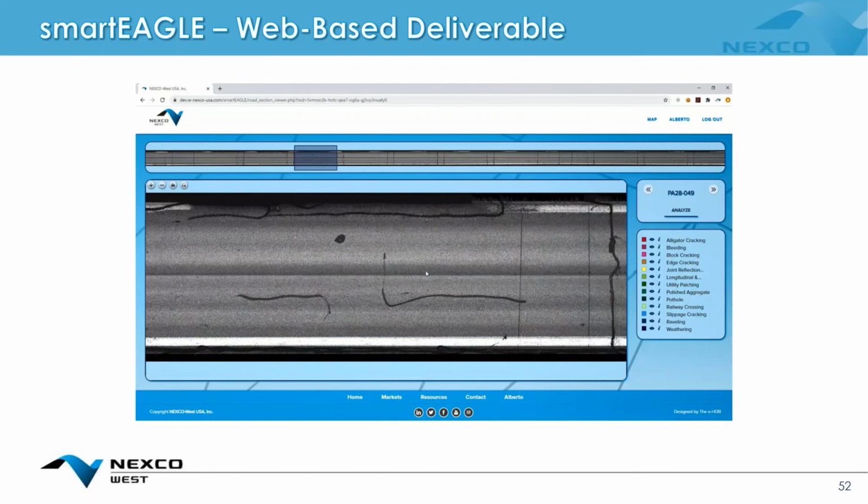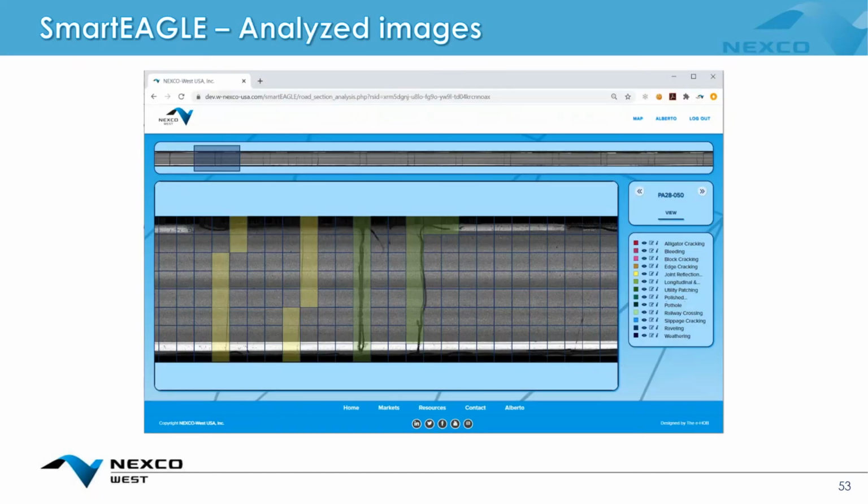That result is going to be either on a grid basis like you see here, or on the deficiency map basis that we see in the DTSS. The findings are located, quantified, and then the beautiful thing about this platform is you get the pyramidal loading just like what I showed you for the Pearl Harbor deliverables.